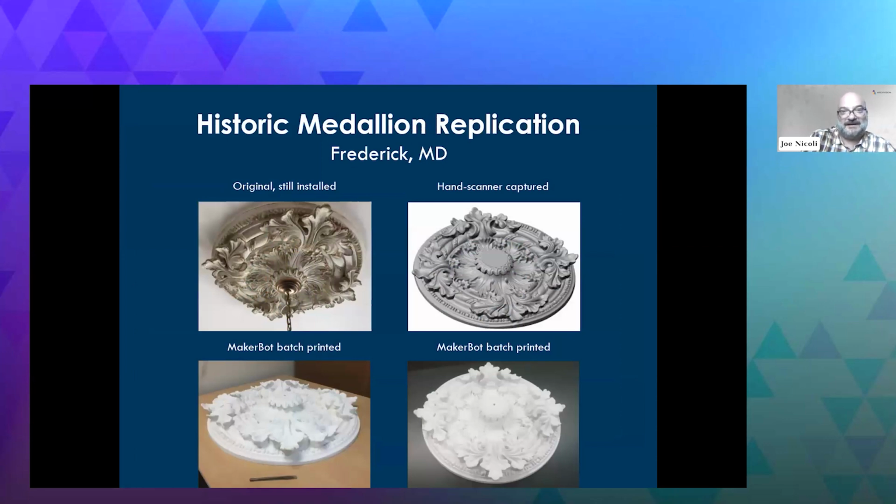Another historic thing, let's talk about fabrication here real quick. So this is a great story. This is a historic building out in Frederick, Maryland. So they have this beautiful medallion in one room. They said, well, could we get a medallion like that in the room over? Well, how do you do that? And how do you do it cheap?